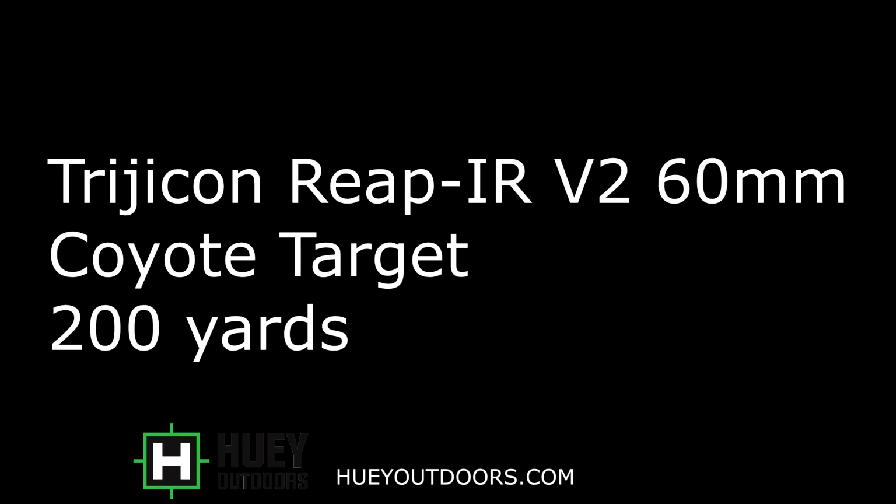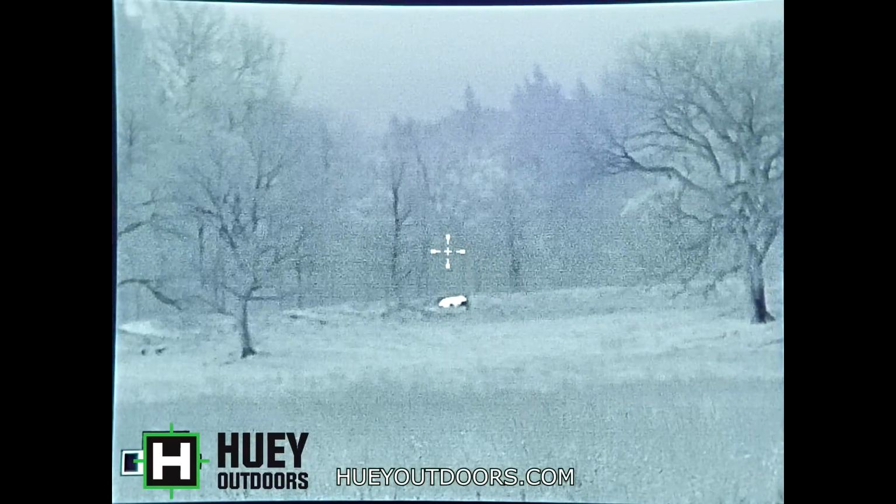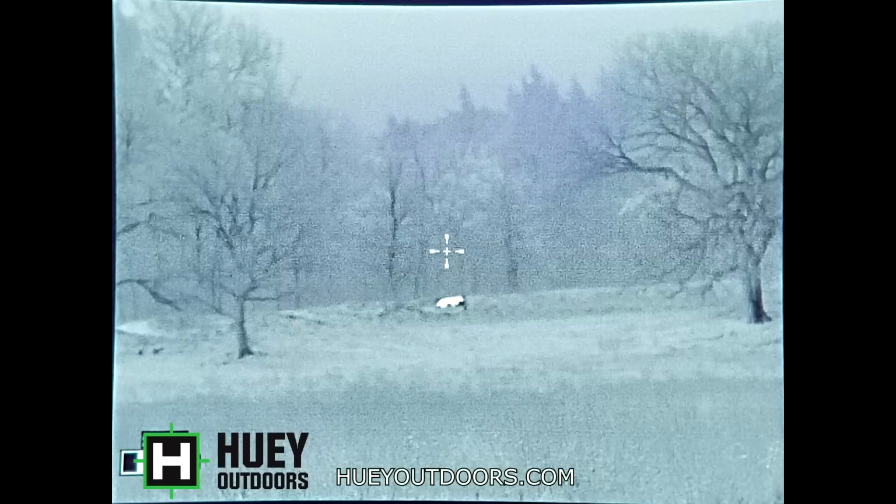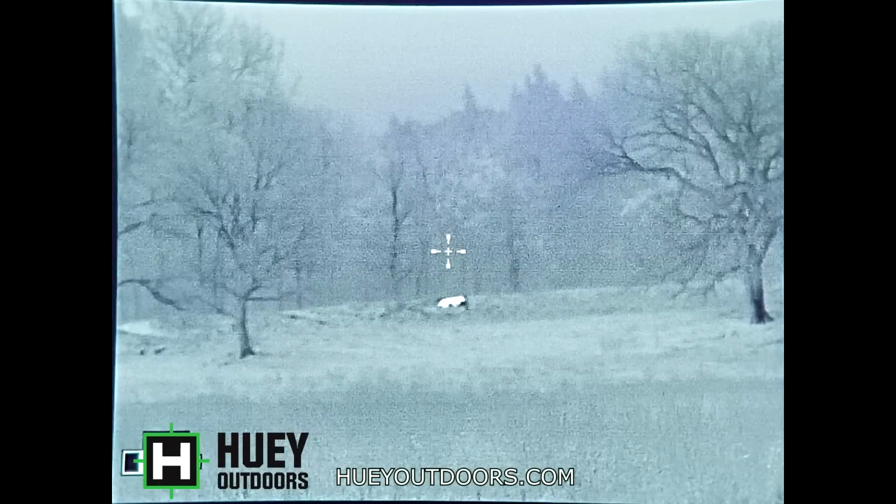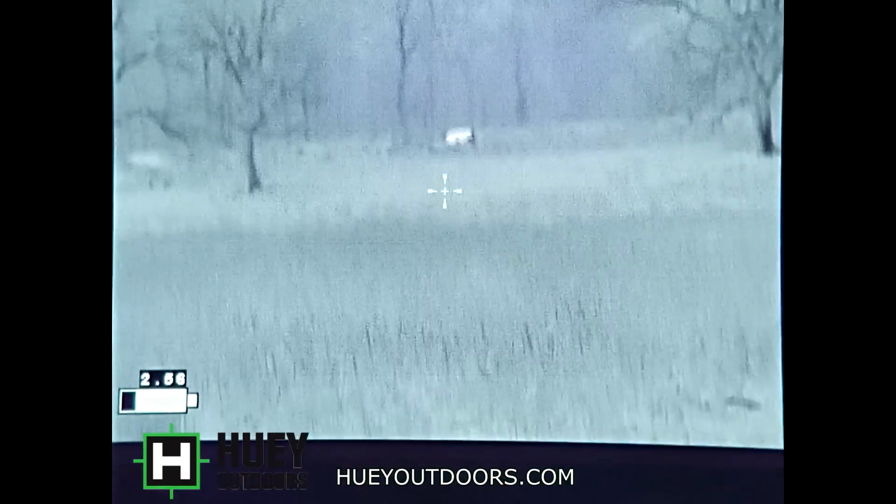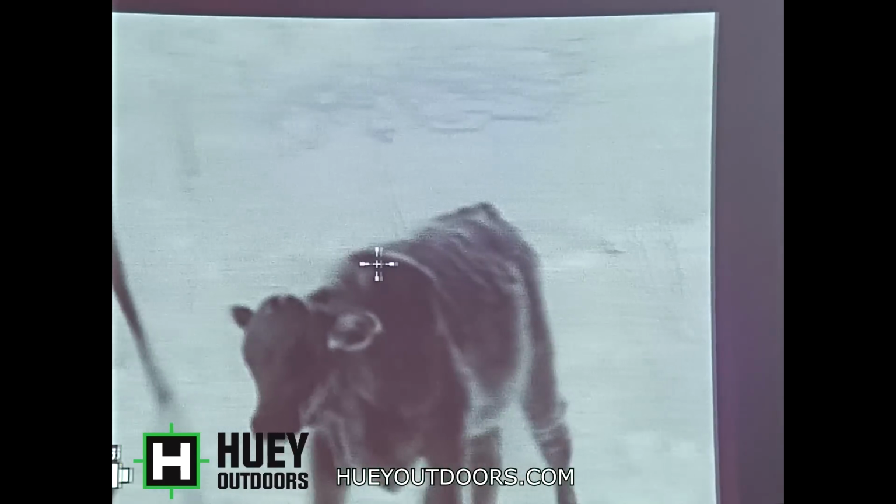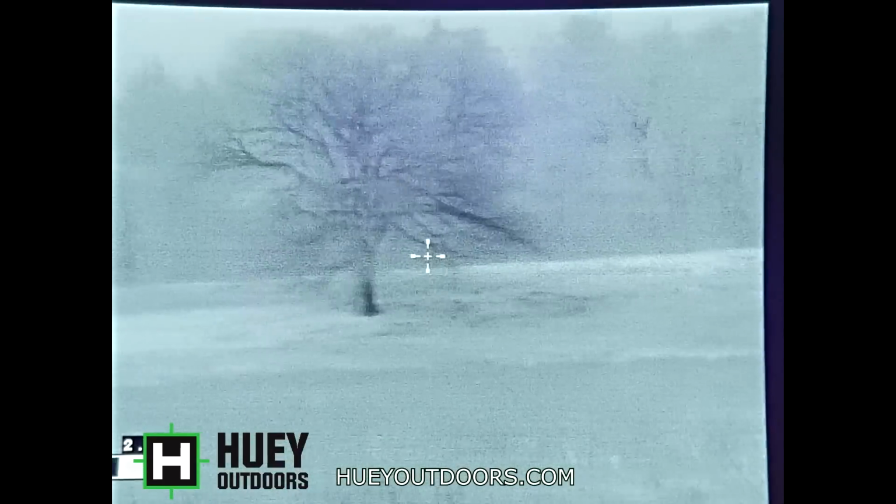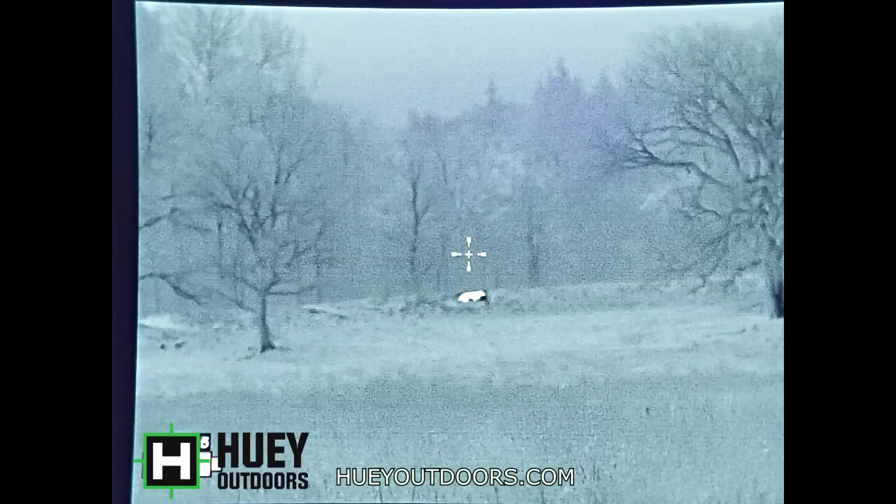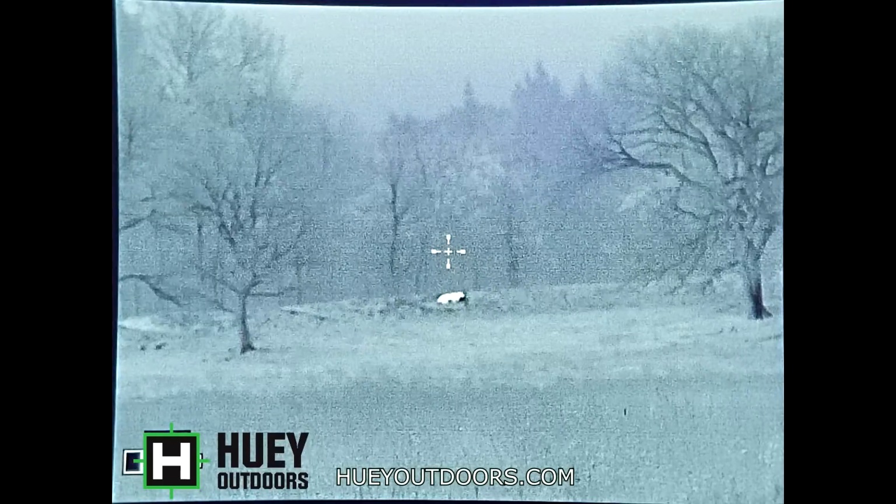All right, Big Daddy, 60 millimeter. Again, my favorite scope. 200 yards is no problem. When I filmed with this one, sun was out full blast, washed out the whole image. So it has the detail of the 35 millimeter that you just saw with this extra magnification. Let's pan over. That calf is at 15 yards. So from 15 yards to 200 yards, excellent image. I would have no problem taking that shot.